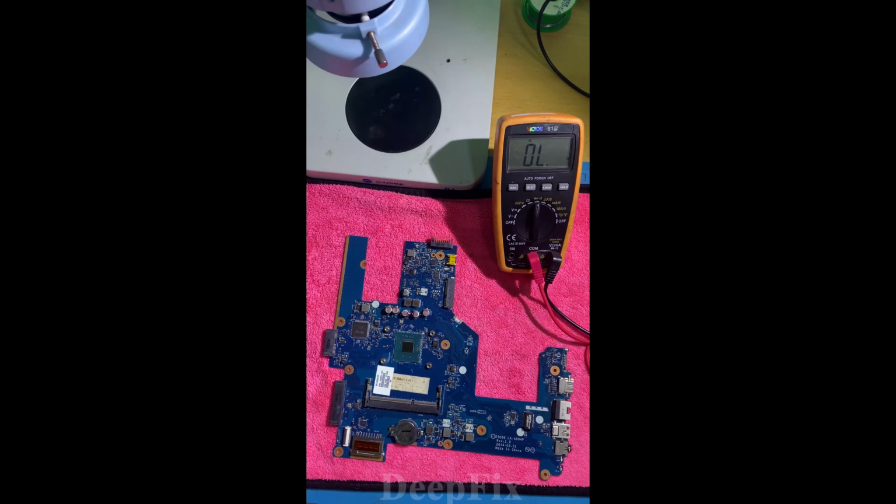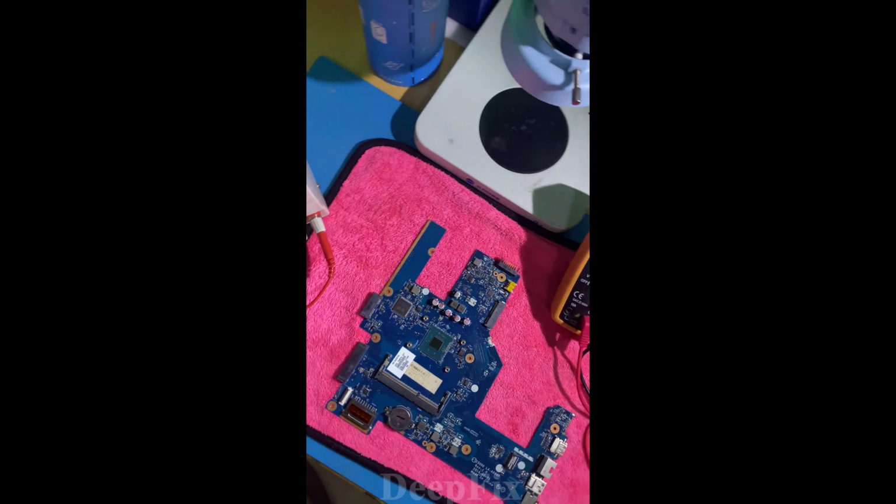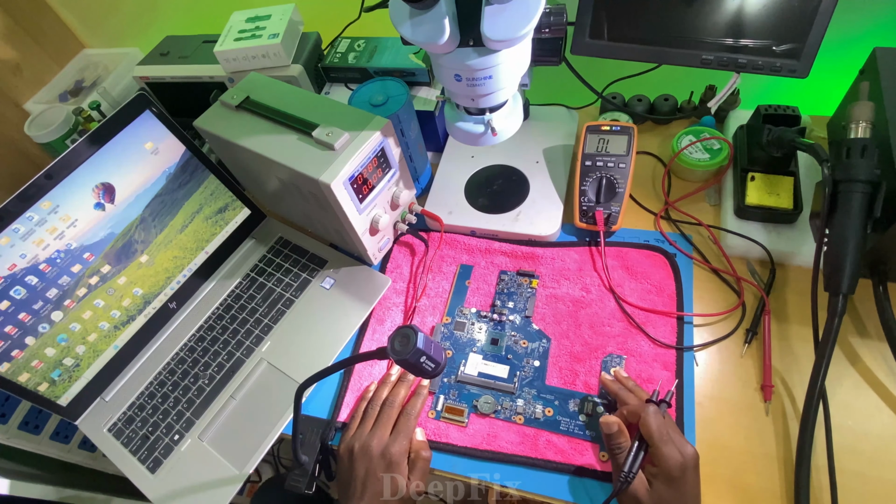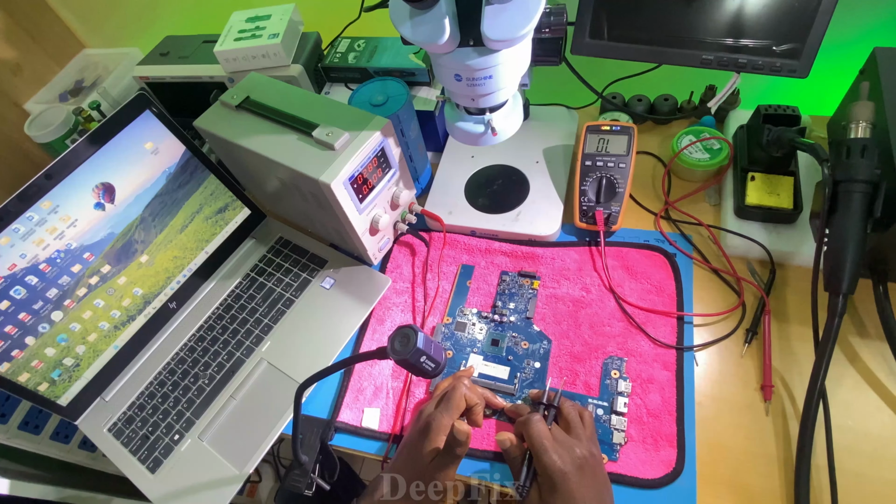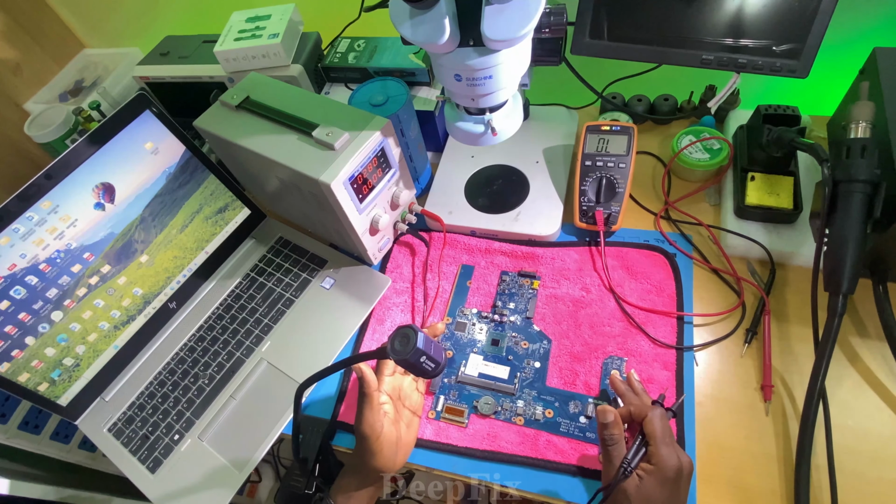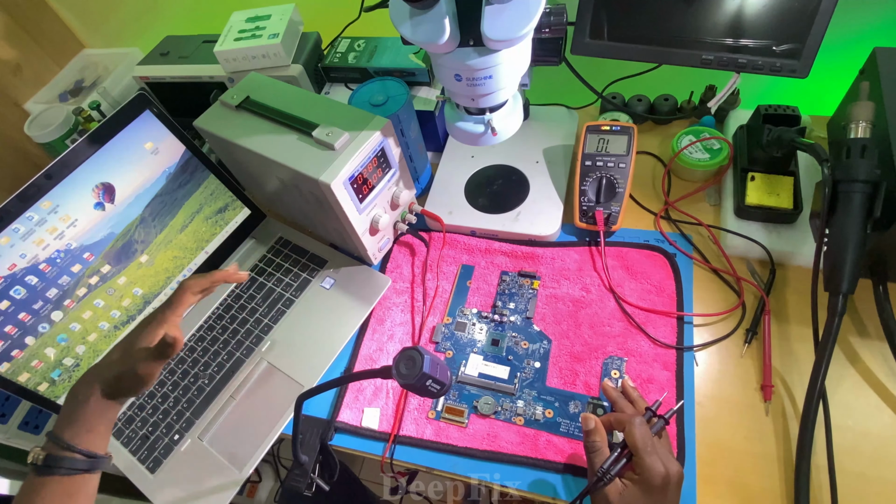First of all, as I told you, we already found a short on our motherboard. So the next step is to know what is causing that short, because if you measure a short here, you're not sure if this coil is the one causing it. Maybe there's something else on the motherboard. So that's why I brought different electronic devices, like a thermal camera, power supply, and computer.